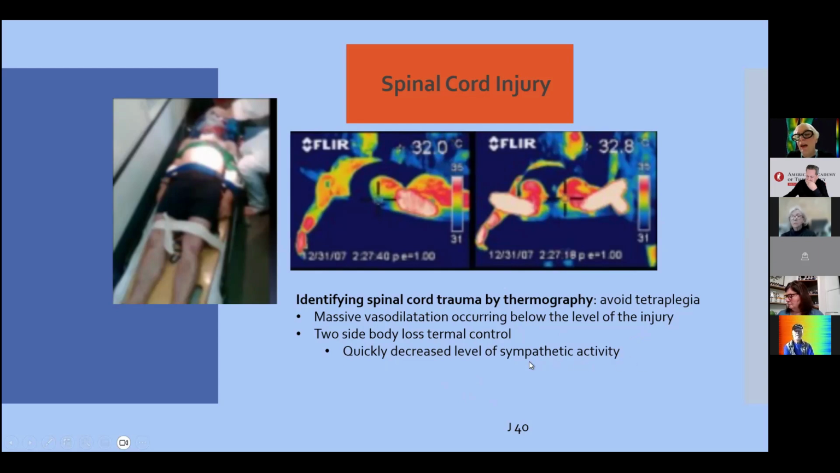So we don't have the normal sympathetic reflex. We have a vasodilatation with a very quick increase of temperature in the segment. So we can see this is very useful in the acute time at the emergency room for neurologic conditions like spinal cord injury, for example.